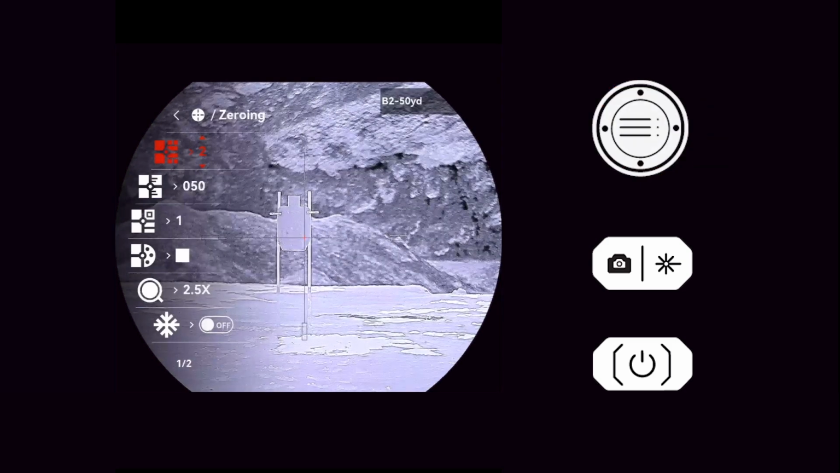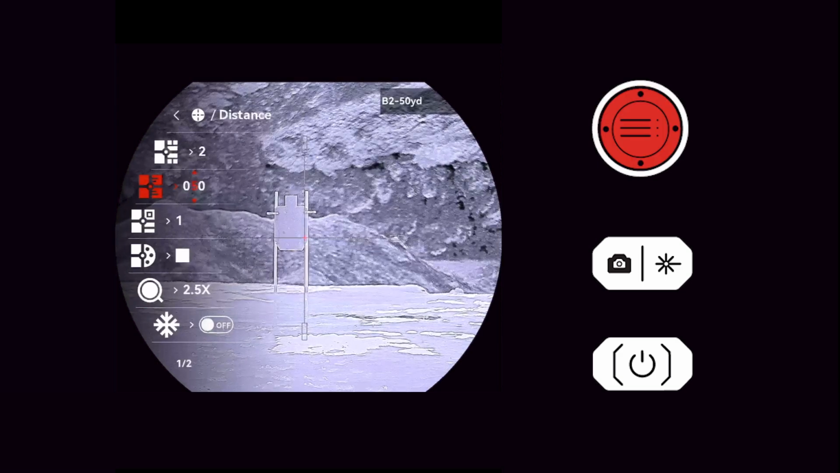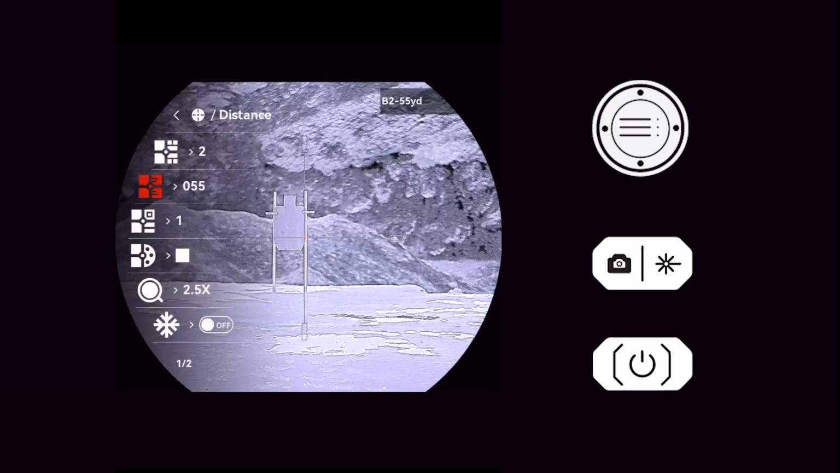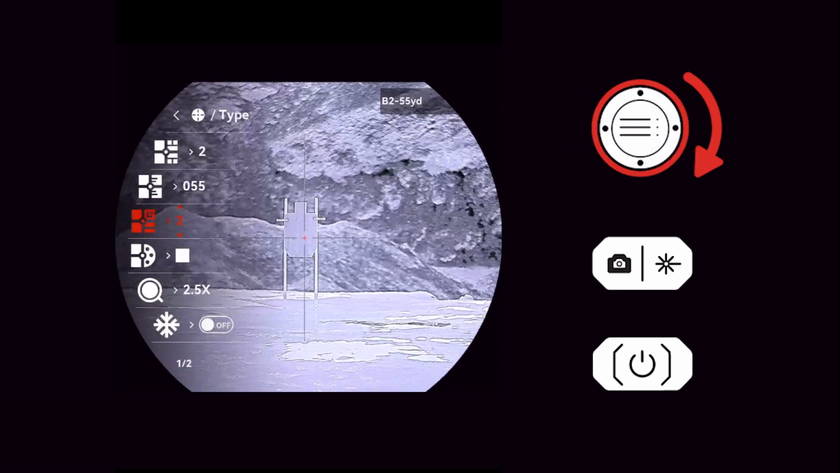First, select the zeroing profile you want to create. Now, set the zeroing distance to match your target. It's important to measure and accurately input this distance, as it will be used by the ballistic calculator to generate precise firing solutions. Now, choose the reticle type that best suits your preferences.